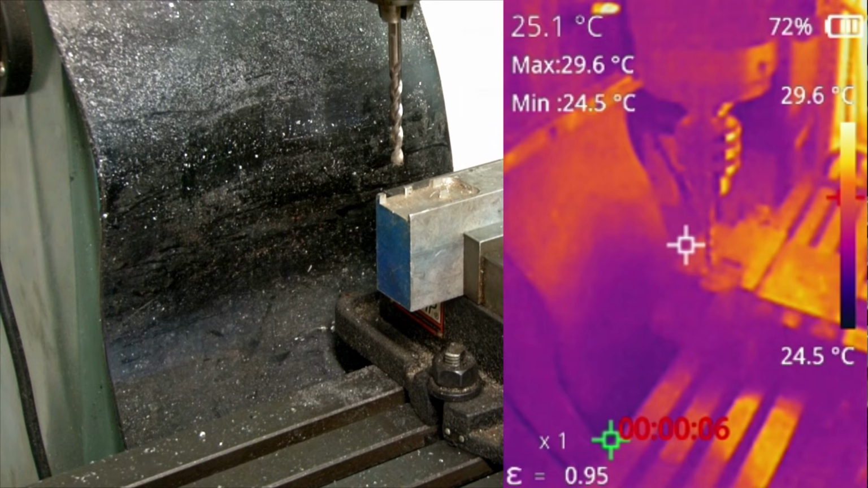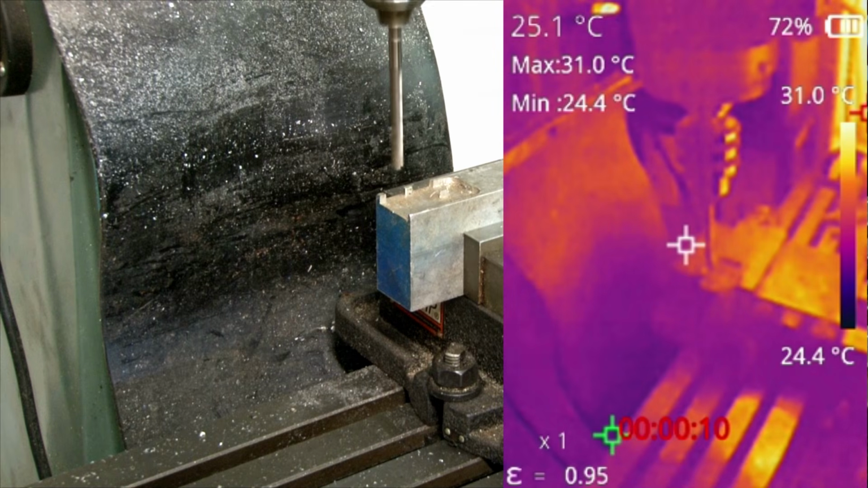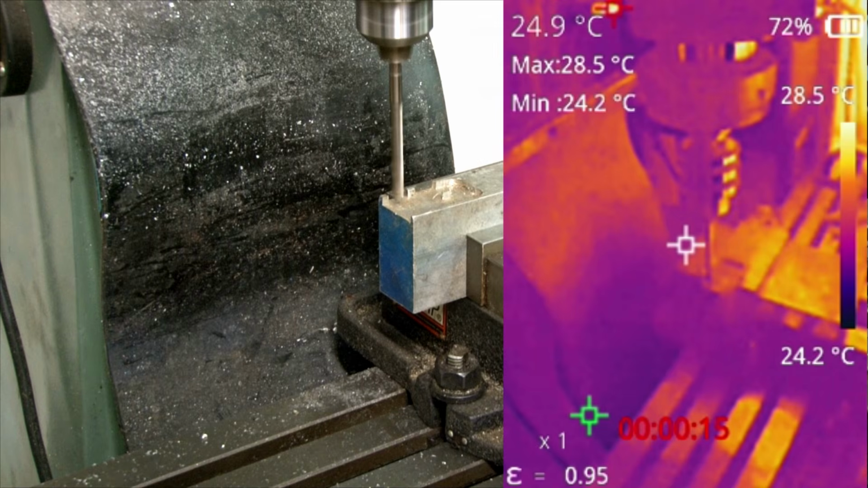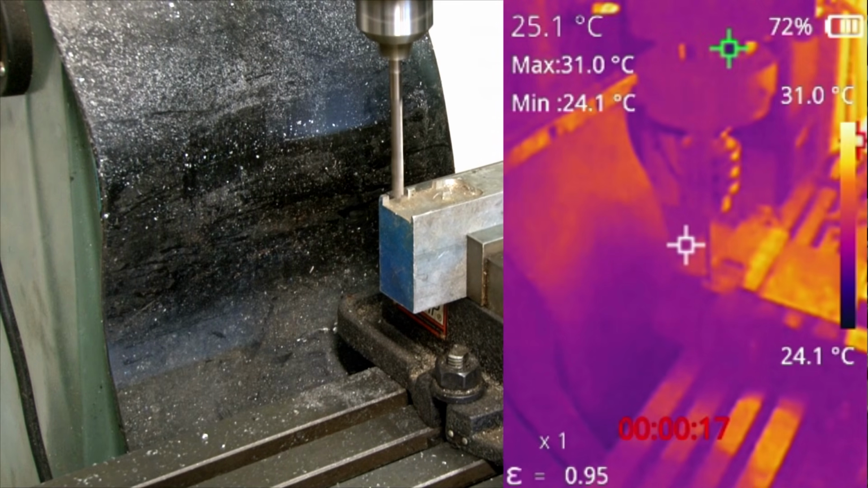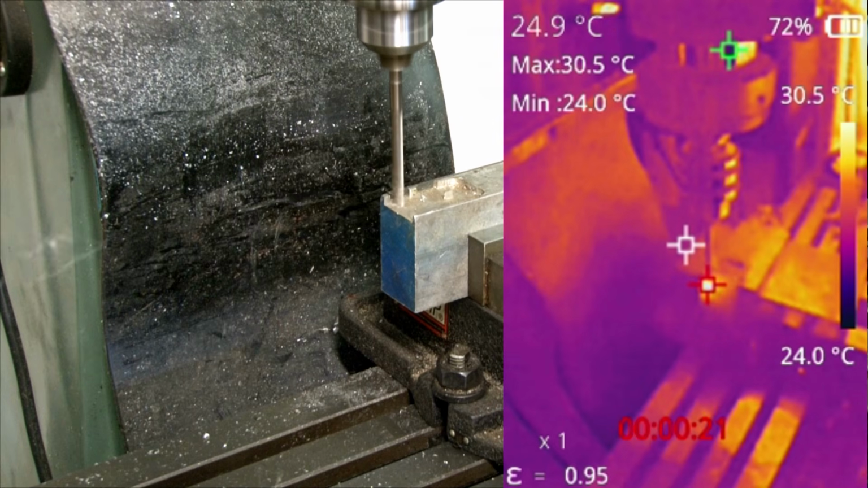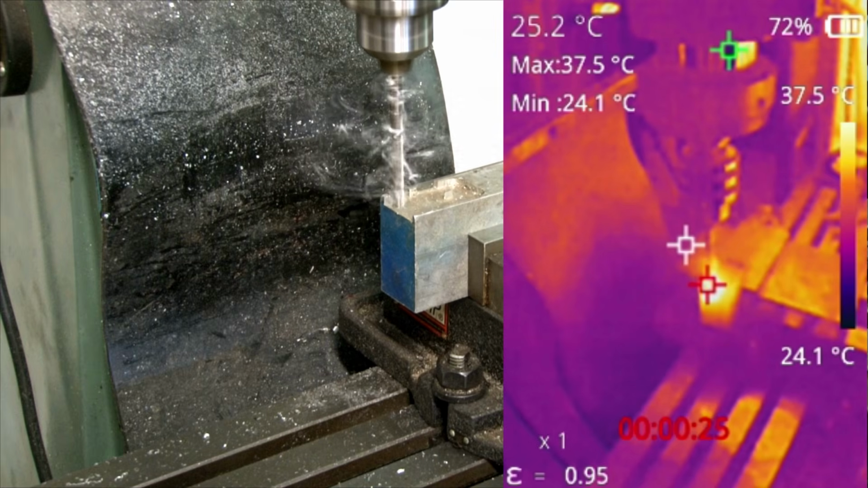So this is my mill. I just went ahead and put the drill attachment onto it. Again, it's drilling into aluminum, and you'll be able to see the heat dissipate through the part pretty readily. Now look at that, right there, the heat's building up. Now you can see the part start to glow.